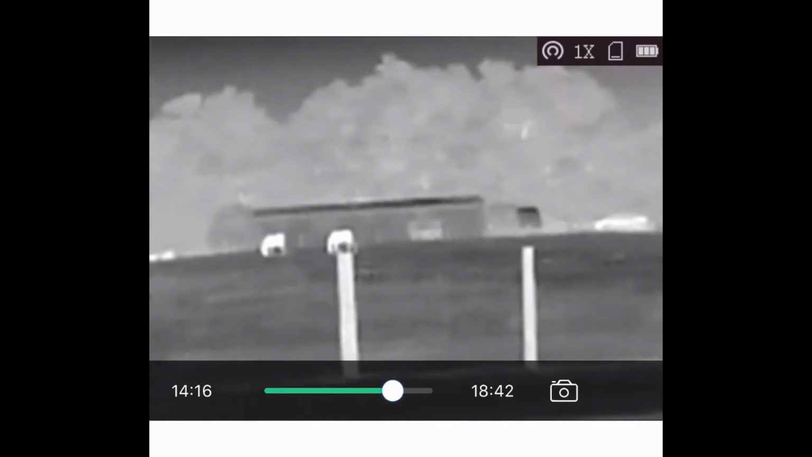I'm not sure what that is on the far left. I know there are 3 horses there. It could be a horse laying down over there. I'm not sure, but definitely using this thing for detection is a great tool. Back to White Hot. I'm gonna go ahead and fast forward a little bit.